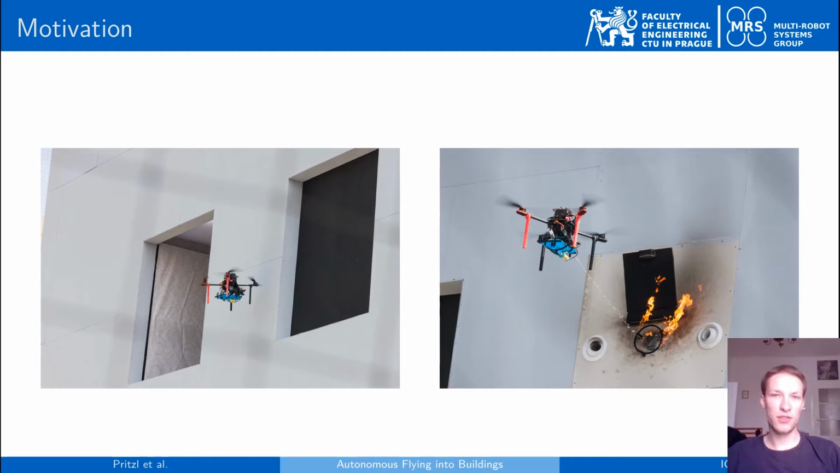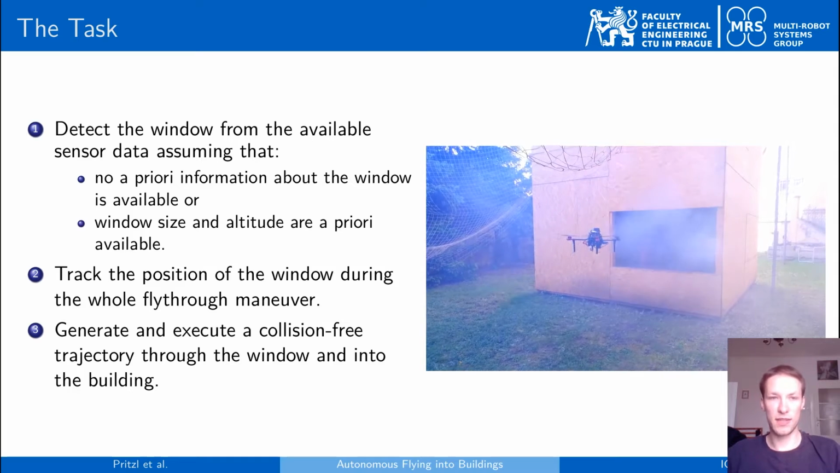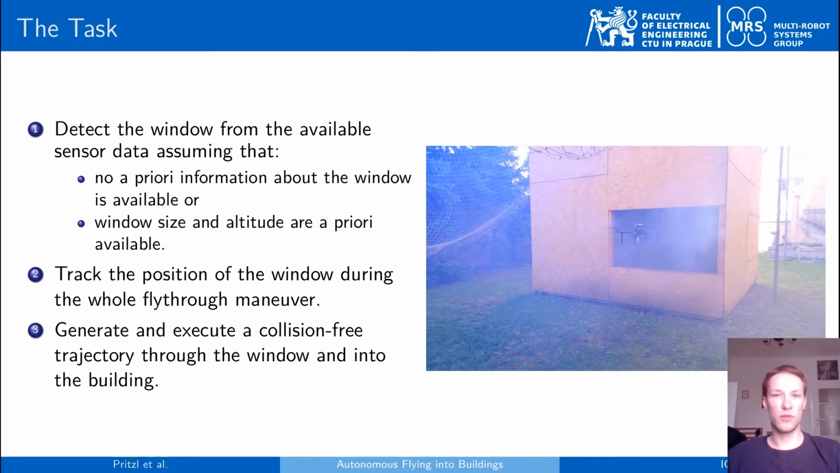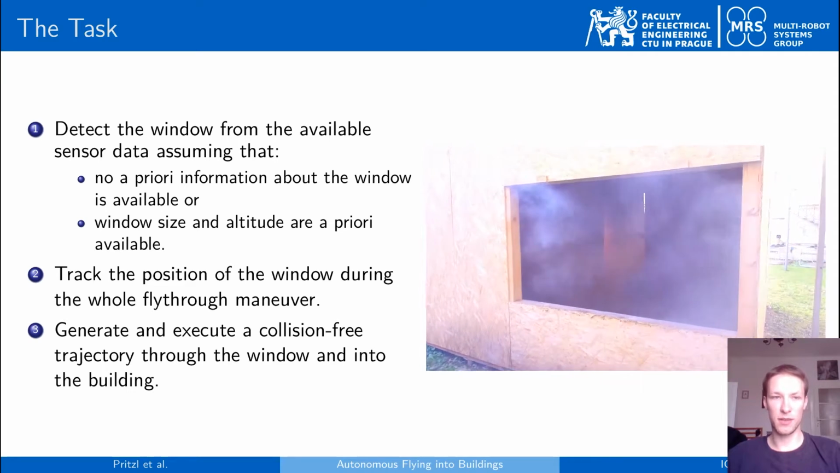The second motivation behind our research was our participation in the Mohammed bin Zayed International Robotics Challenge, which took place in Abu Dhabi in 2020, and where one of the challenges was to extinguish an artificial fire located inside a mock-up model of a high-rise building. The actual task explored in this paper is to detect a window which could then be used as an entrance to that building.